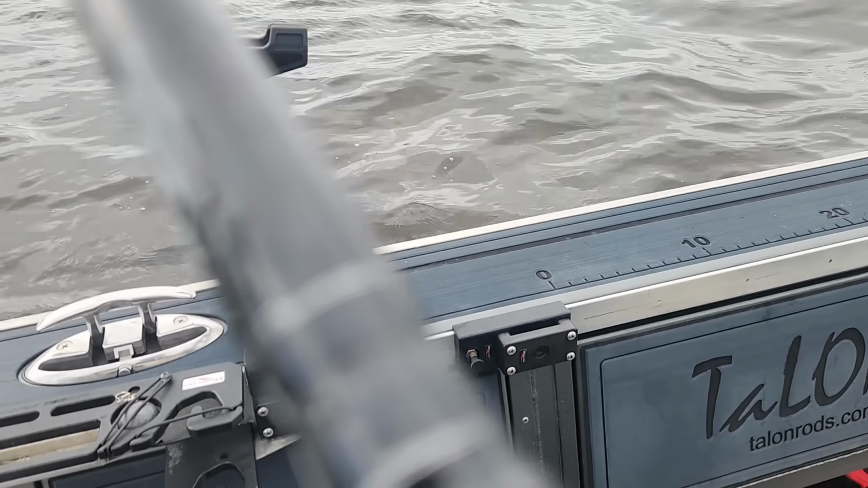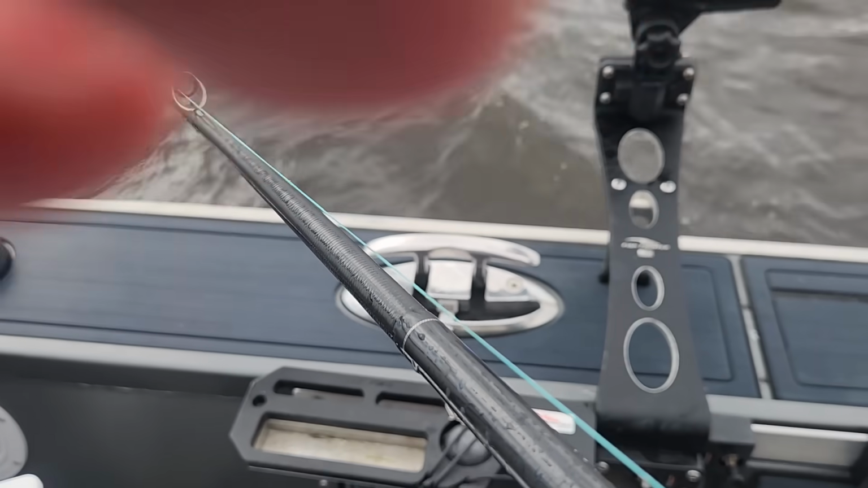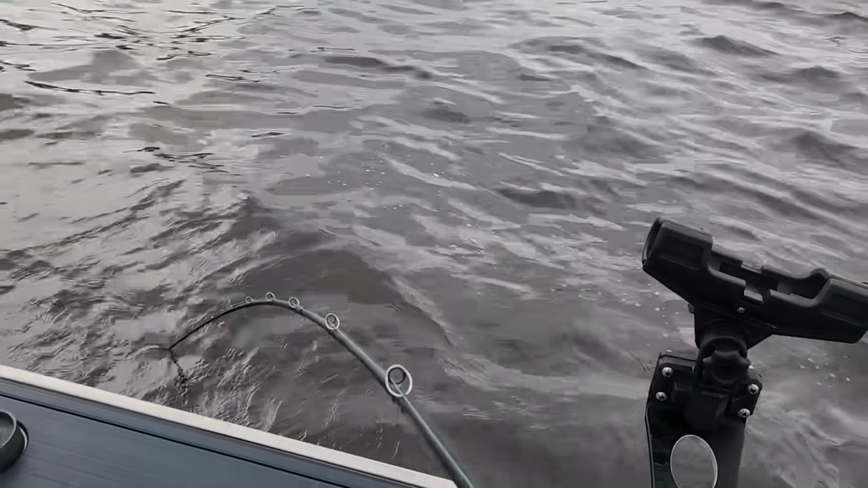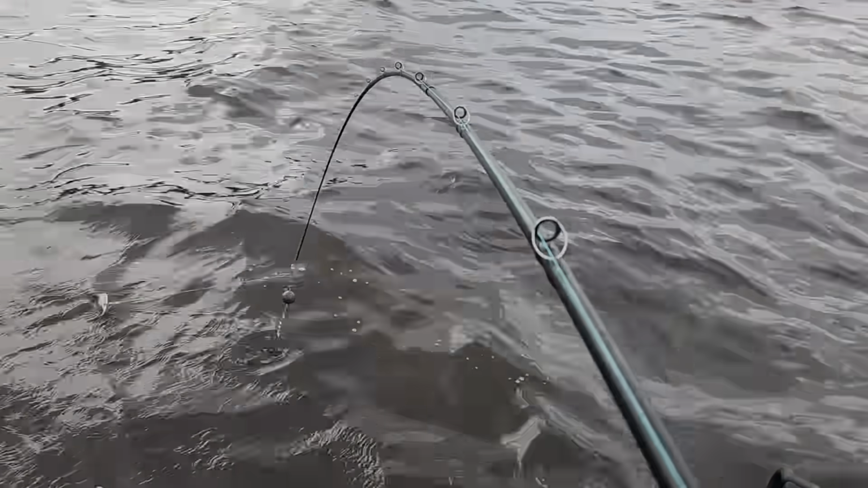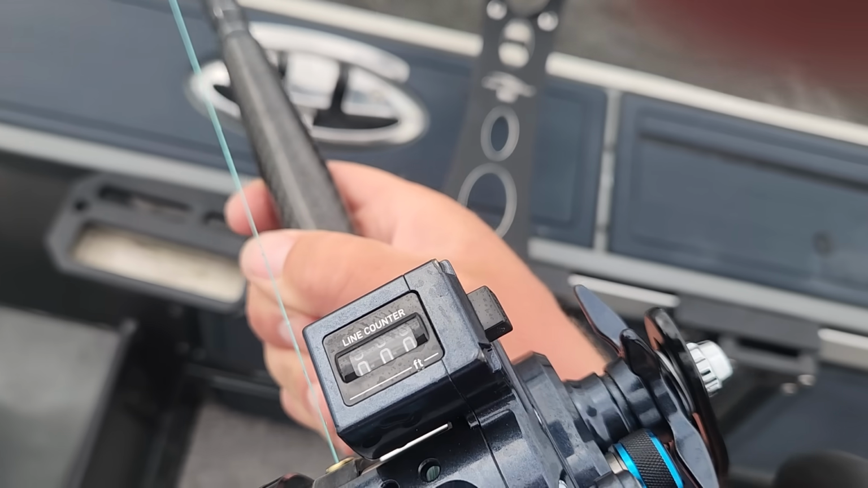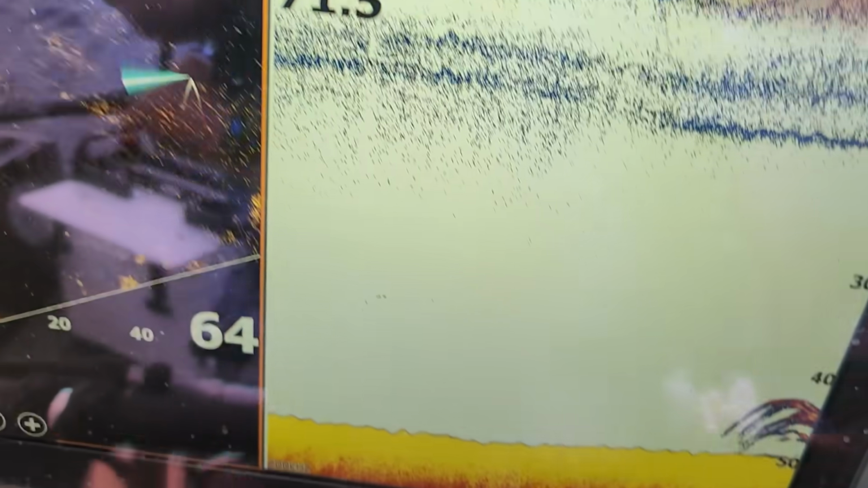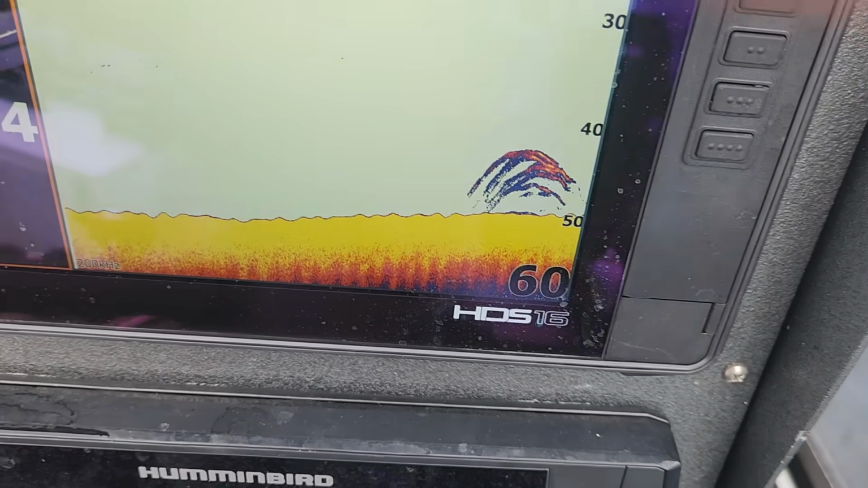Okay, so first lesson. Wait, can I do this one-handed? Alright, first lesson. Always zero out your line counter. I'm at the stop there at that gum pucky. Line counter is at 0. There it is, 0. And I am in 50 feet of water, and holy crap. Wow. Yeah, there's fish here.